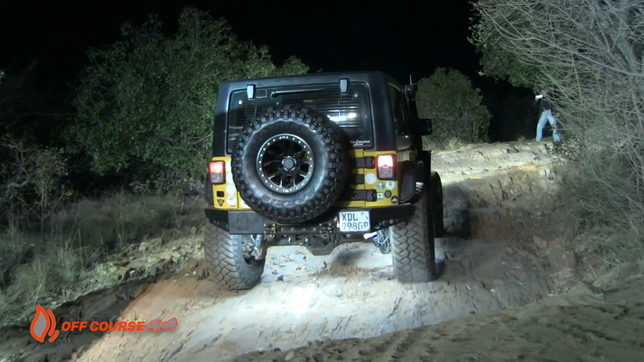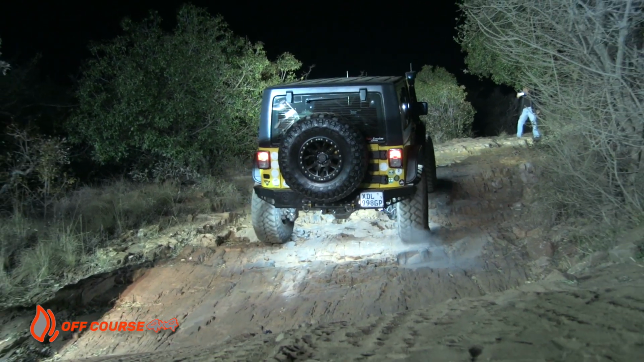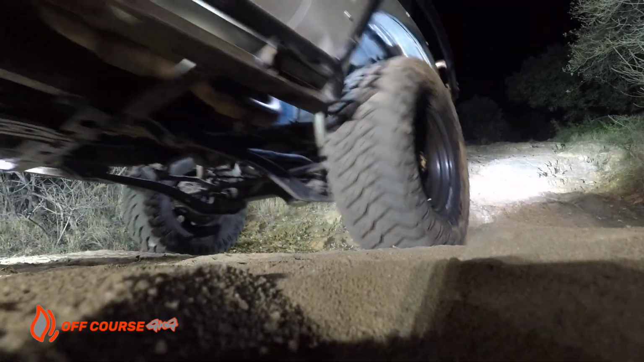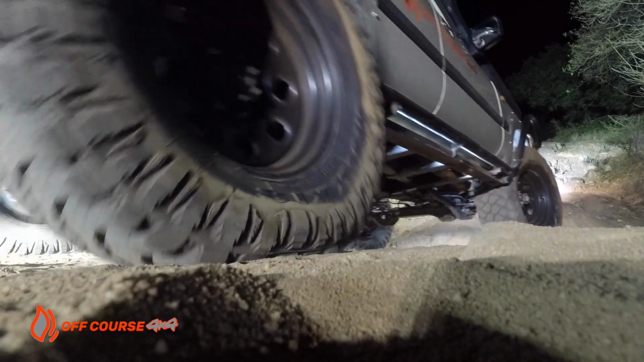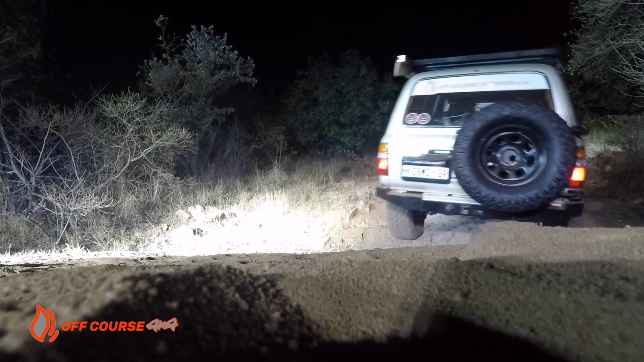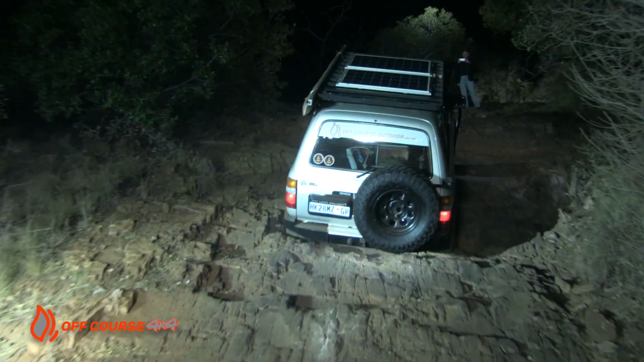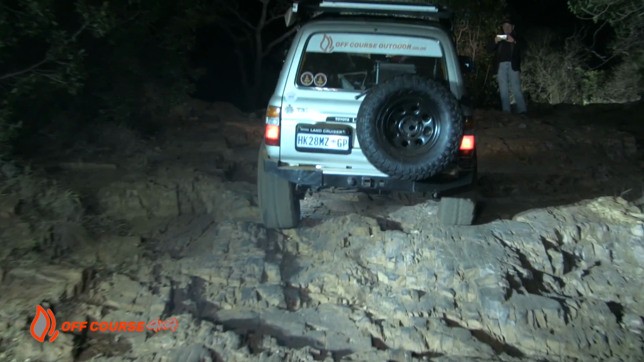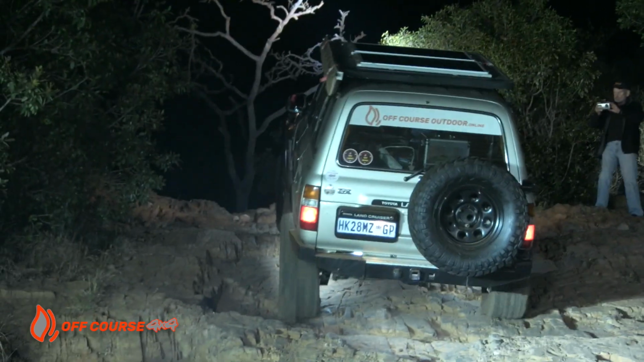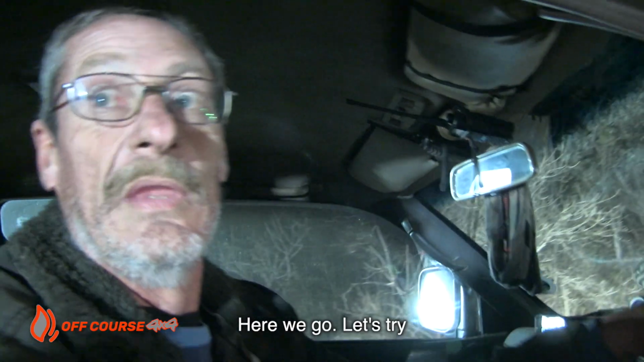Johan Swift crawls up first, enjoying the great grip he gets from his newly fitted Maxxis mud terrains. I follow with a steady pace, climbing comfortably with the 80. Die gaat?